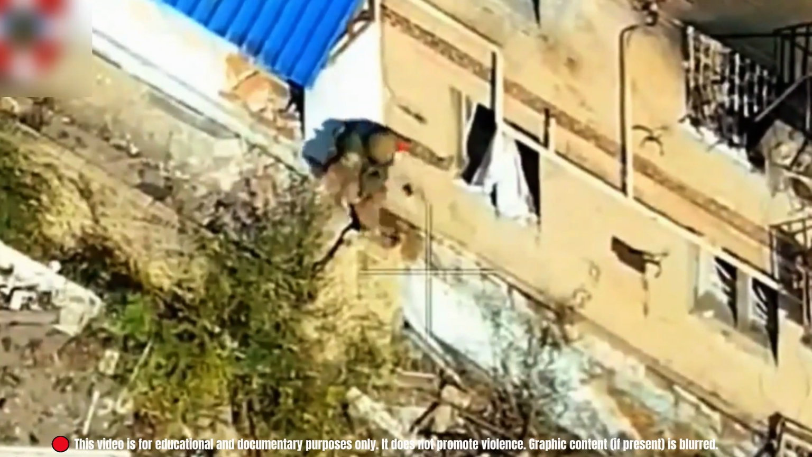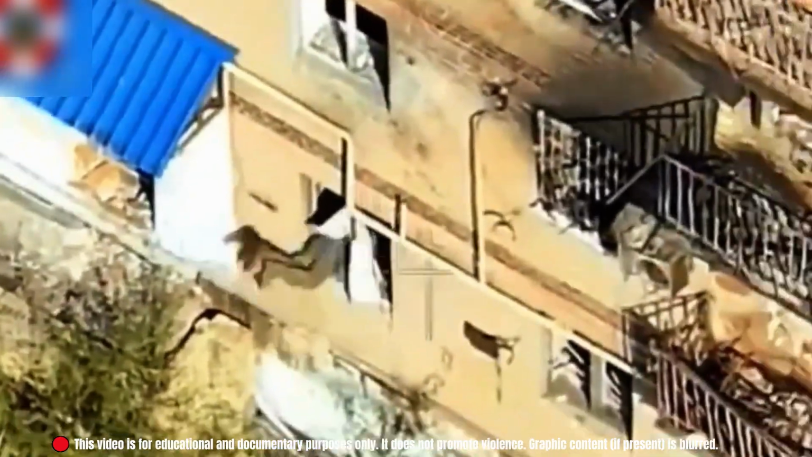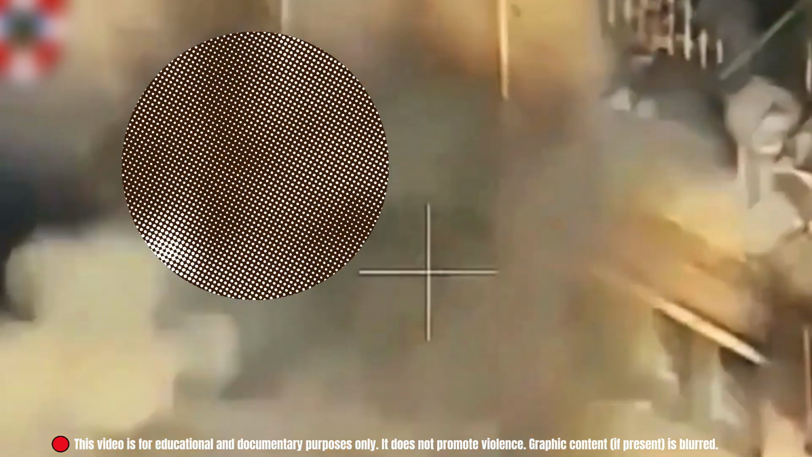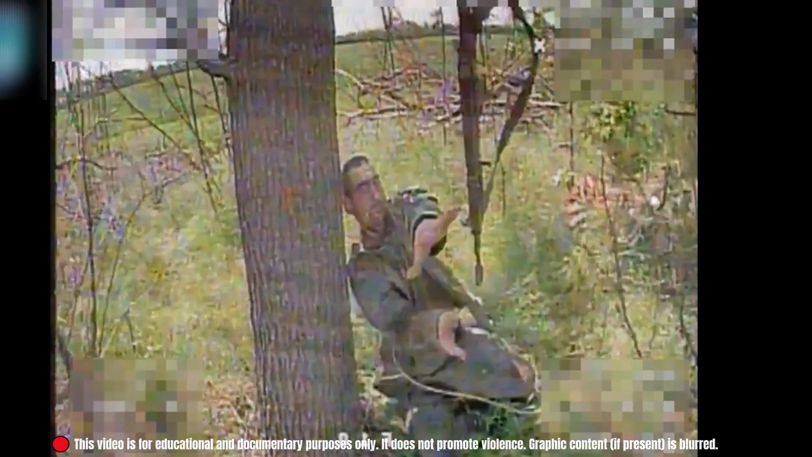In the Luhansk sector, a Russian soldier approached, attempting to squeeze through a narrow window frame. He managed to get halfway in, but his torso was too large. The drone locked on and struck before he could escape. Unusual entry behavior near buildings is now used as a strike indicator by Ukrainian drone teams. He dropped the rifle, but didn't drop the threat.